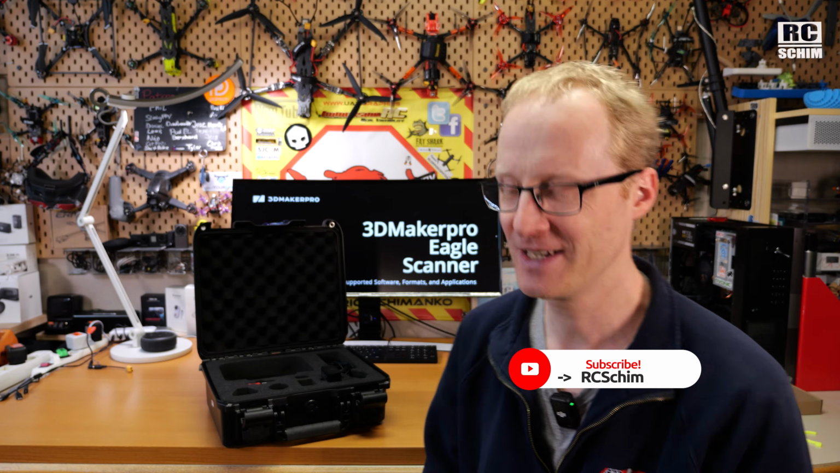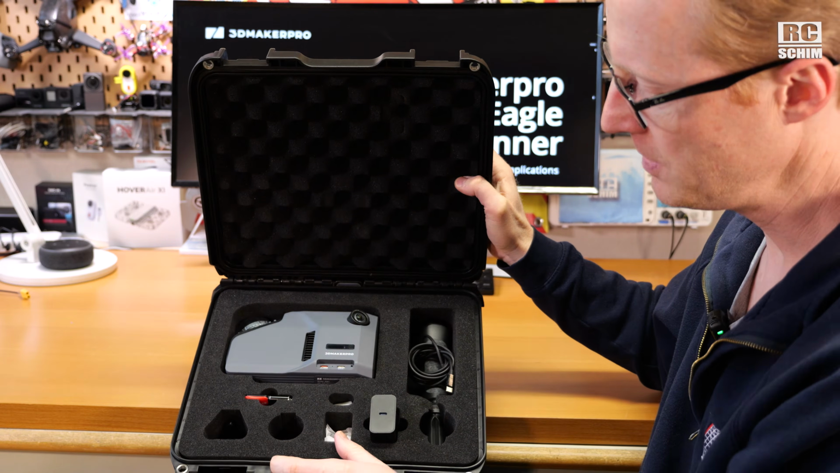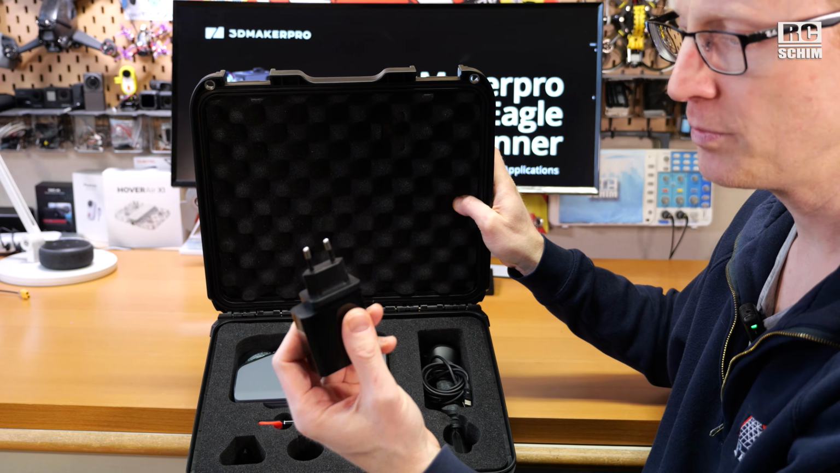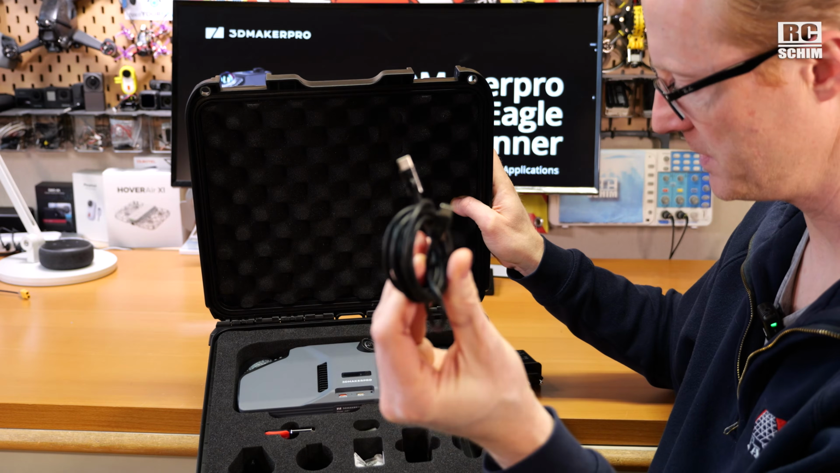It will pay off. Okay, it comes very nicely protected in this Pelican style case. You have your usual power adapters for US and UK markets, an EU plug, a 165 watt GaN charger, the good new chargers, two USB-C, and a USB-C to C cable.